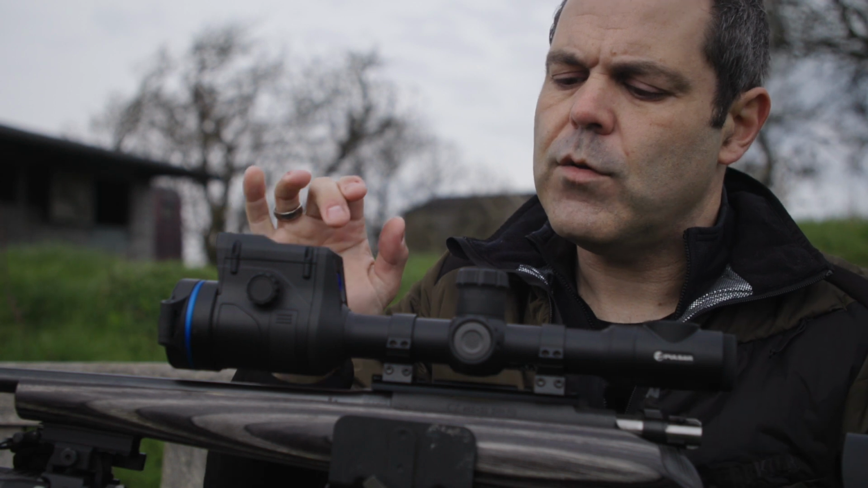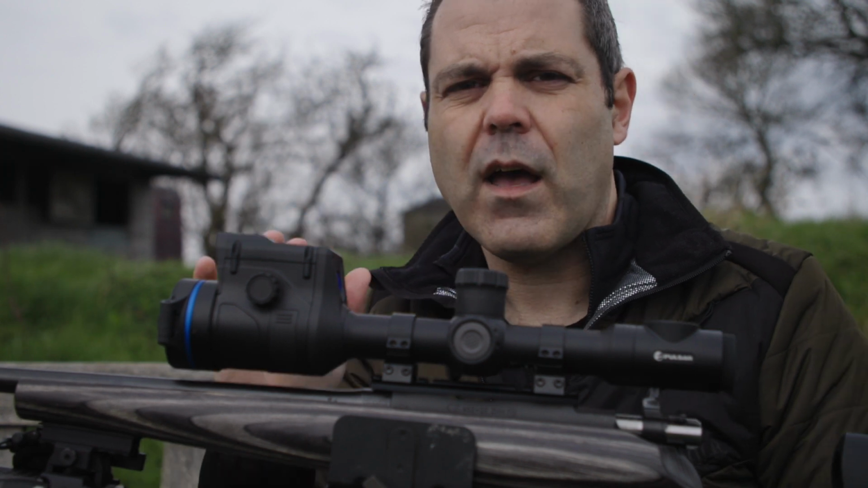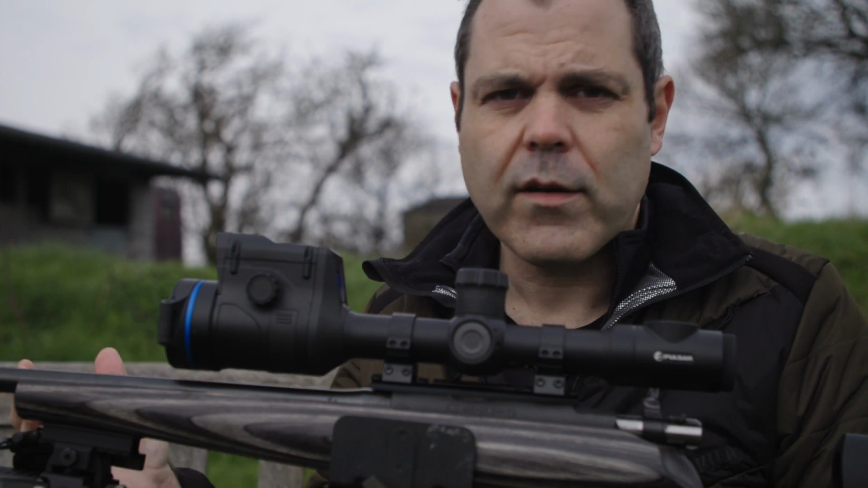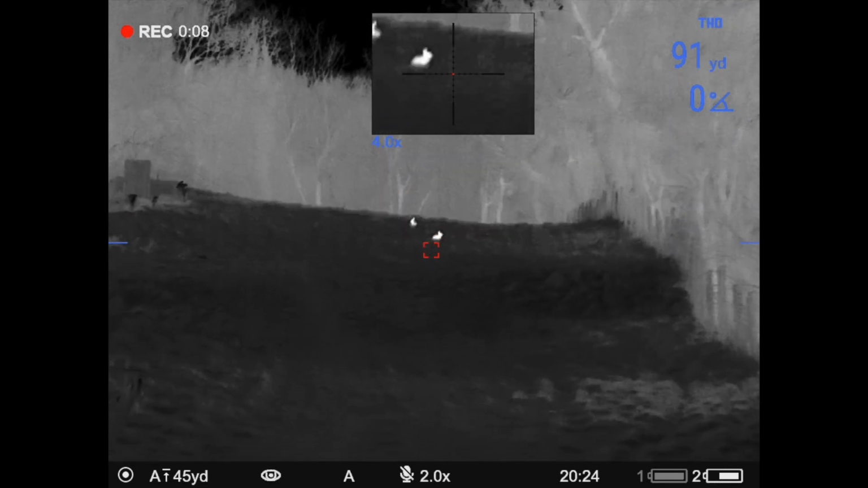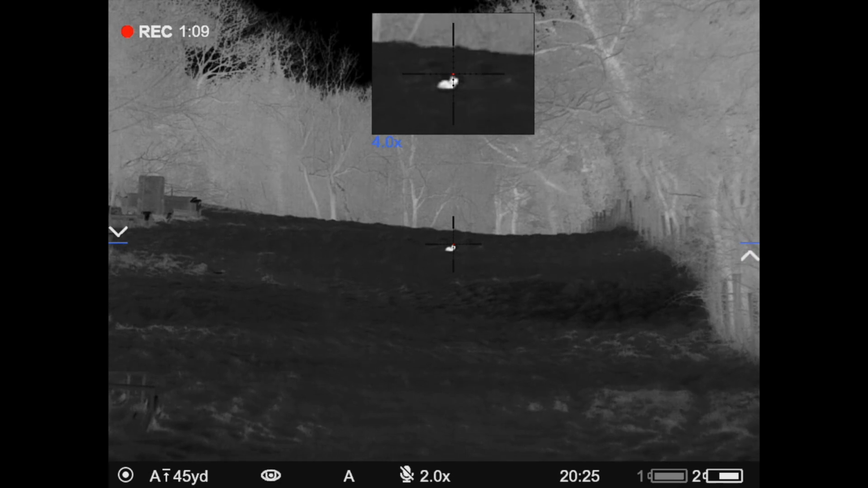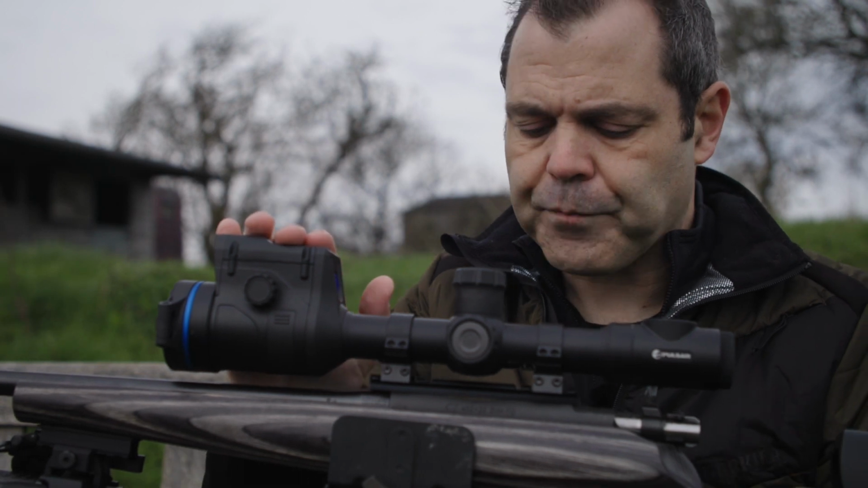I was able to sight up the rabbits that I was looking for, found that they were at about 140 yards, moved in complete darkness, there's no lights here, not even infrared, kept getting closer and closer until I was able to range it at 96 yards, I think it was, which is close enough for me. Took the shot, did what I needed to do. So it's a really useful bit of kit, that.